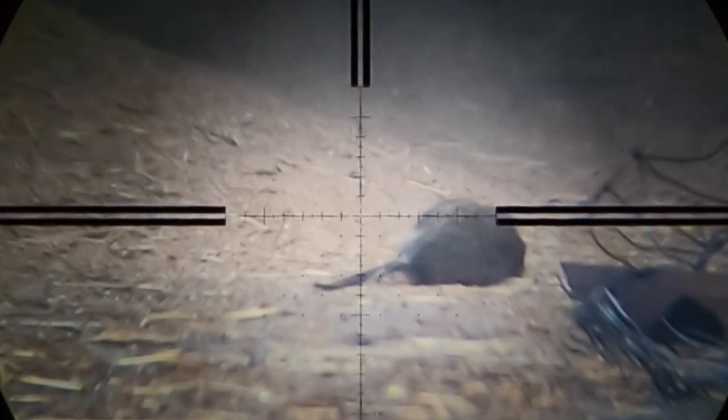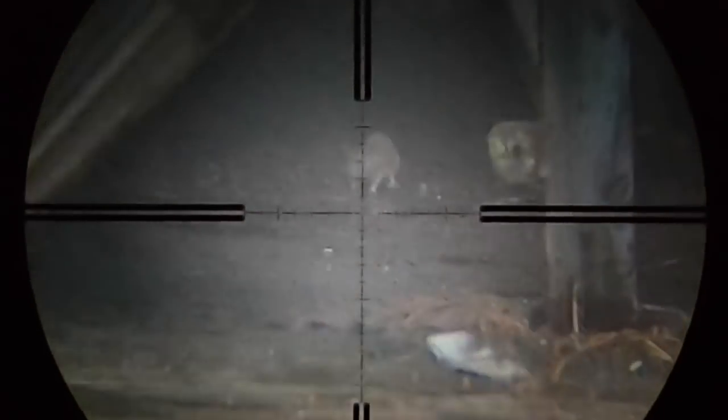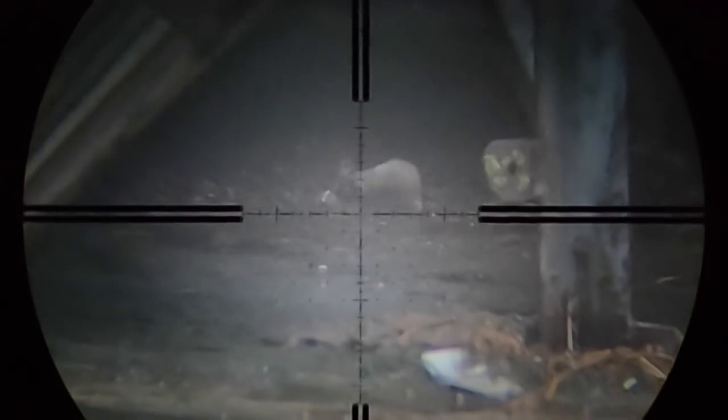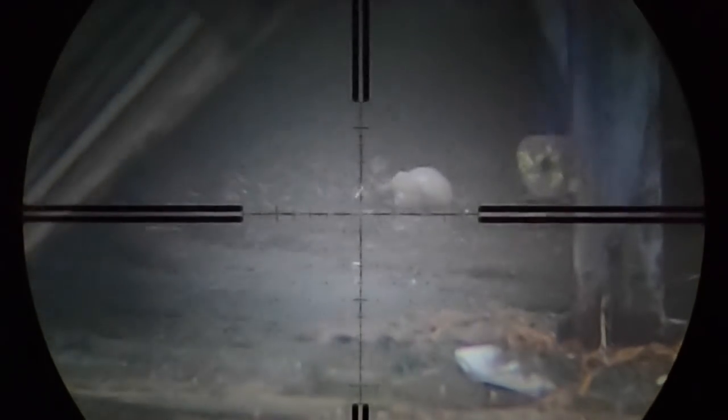It certainly hits with some authority, this Impact with these pellets. It's a hell of a crack when it hits. The farmer told me the next day when I saw him that he just saw pieces of rat everywhere in that area that I was using my Impact. But he thought it was pretty funny.